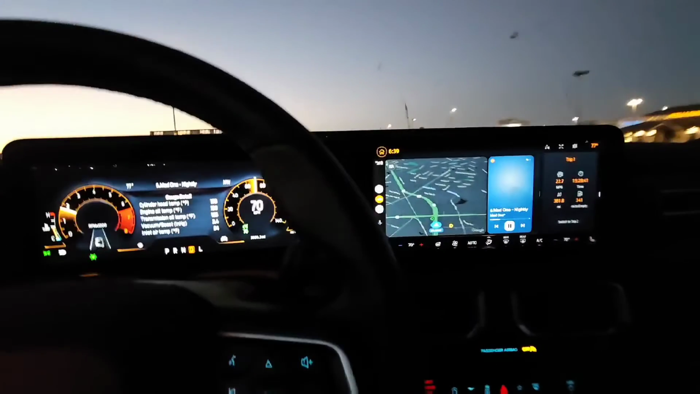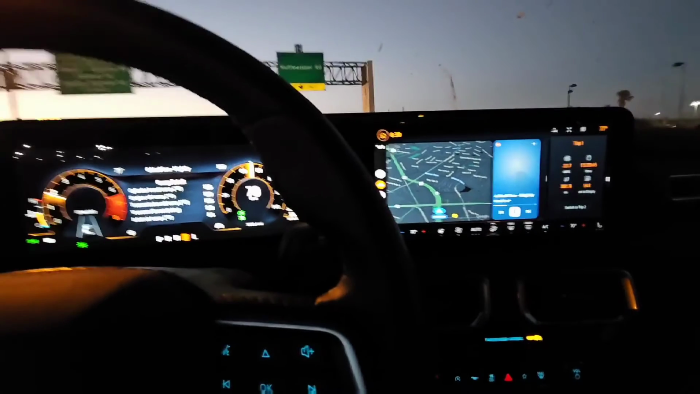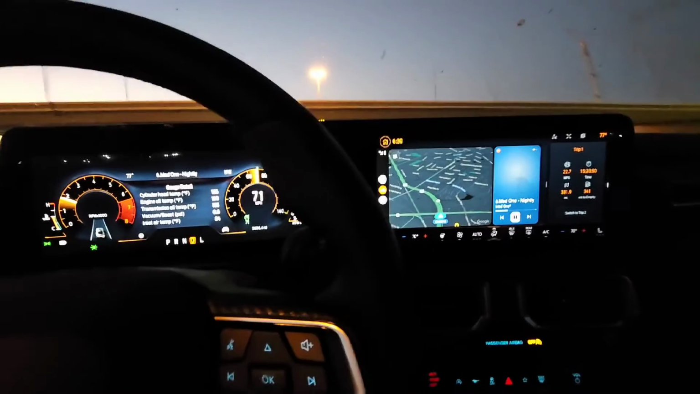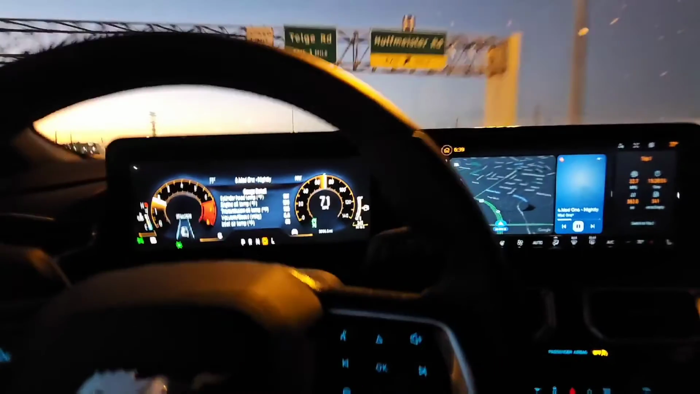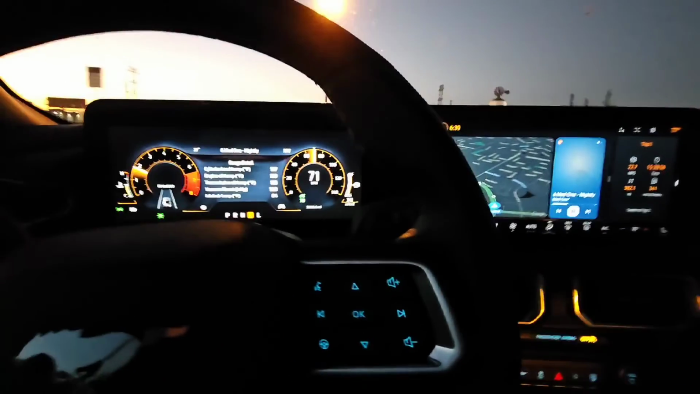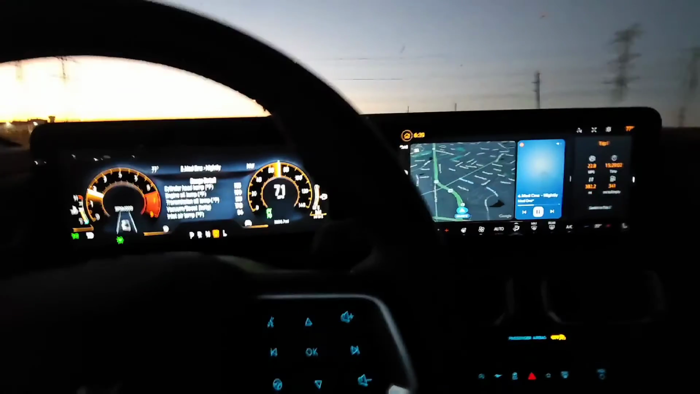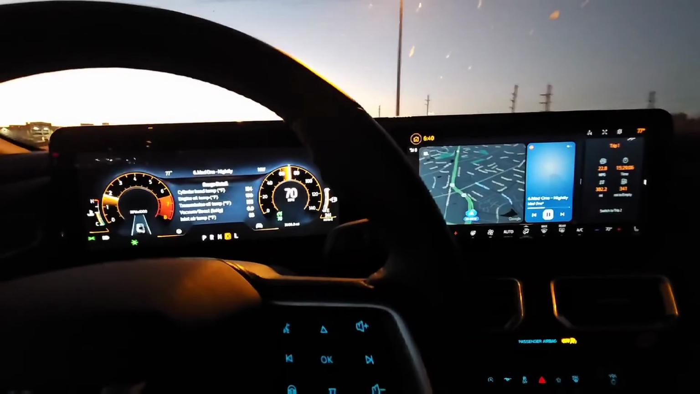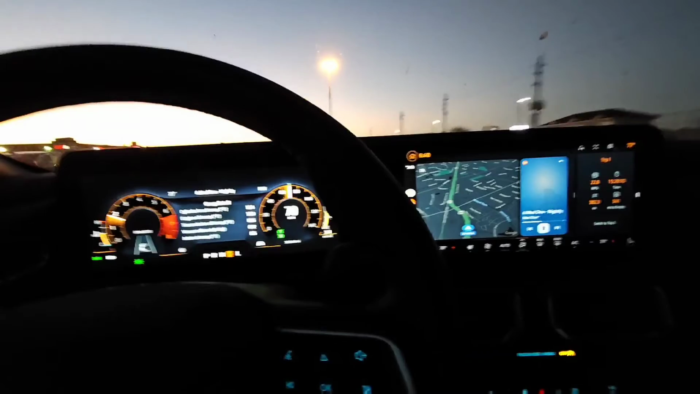I think the only thing that is really missing once you set the cruise is collision detection. That's what's missing with it. What's also missing is paddle shifters. Now, I don't really use paddle shifters too often, but now that I don't have them, I kind of miss them.